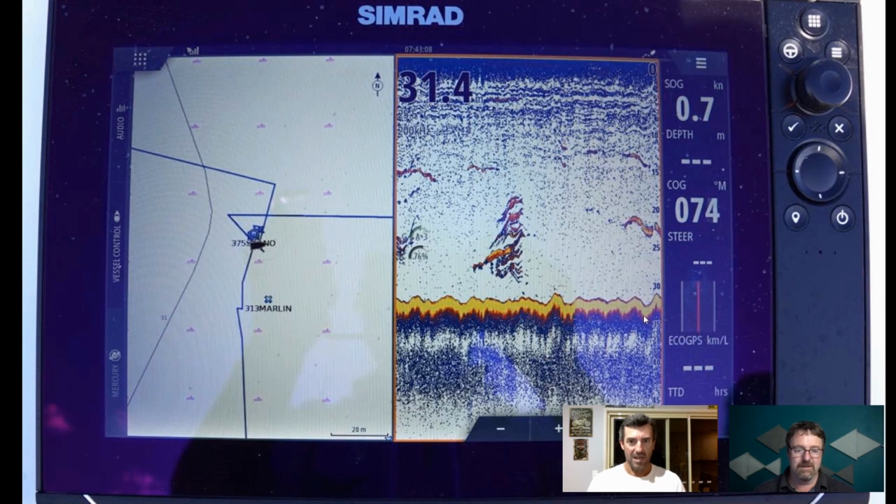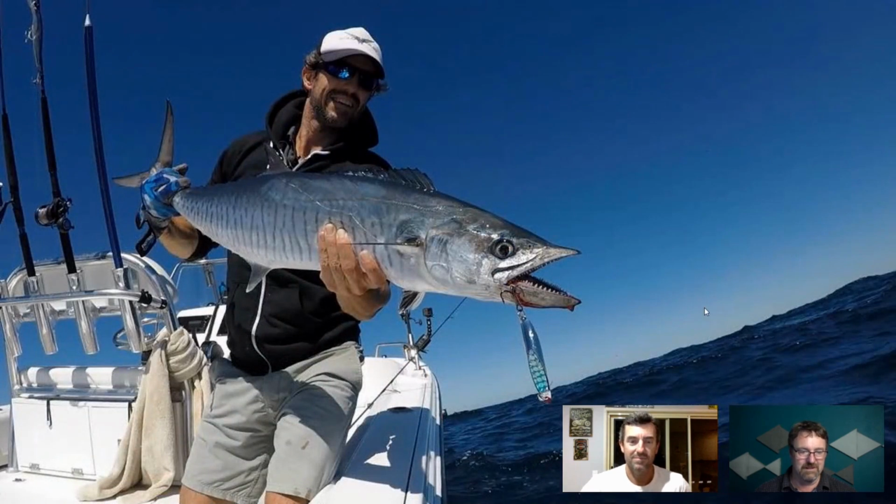So yeah, I'm literally idling. So I've pulled up. I've seen something on the sounder and going, right, what's this? And I've put it in idle, and that's the current just pushing me along a little bit, and that's what's happening under the boat. And then I'm going to hit spot lock and get out the arsenal of toys and catch some fish. And what were you using that day?